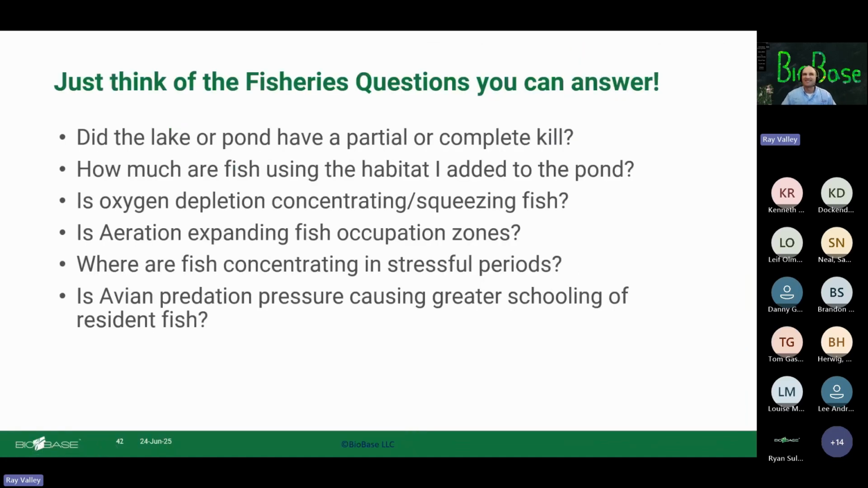Okay, just think of the fisheries questions you can answer. We didn't talk about this yet. Did the lake or pond have a partial or complete kill? Maybe summer kill or winter kill. Maybe that's desired, maybe that's not. How many fish are using the habitat I added to the pond? We talked about that. Production, depletion, aeration. Where are these fish concentrating in stressful periods?